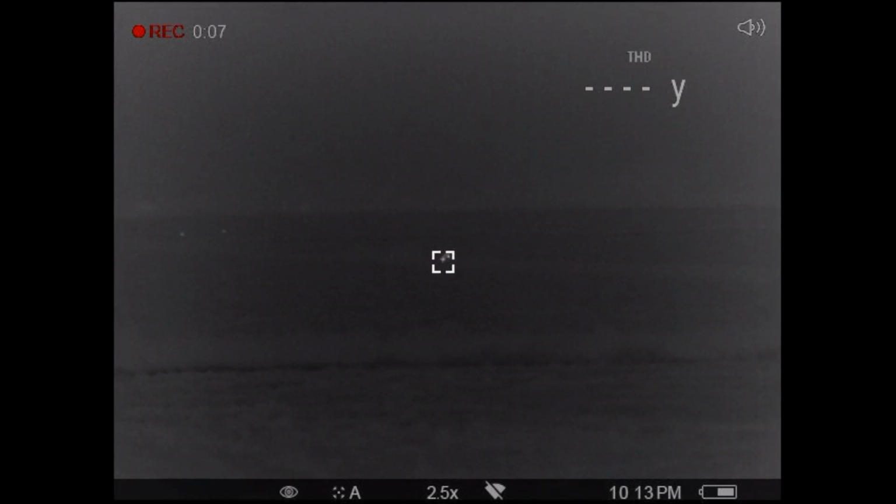So almost 5 minutes after being initially spotted and playing around with the different calls to catch its attention, once it finally decided it was coming in, it was fairly well committed. As you'll see in just a second, I had some trouble actually stopping it.